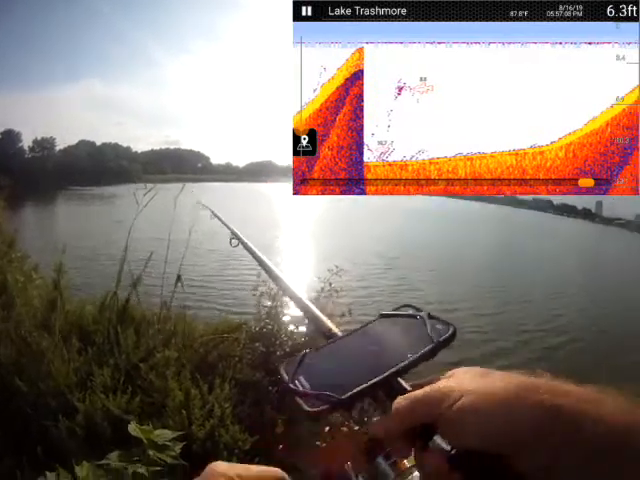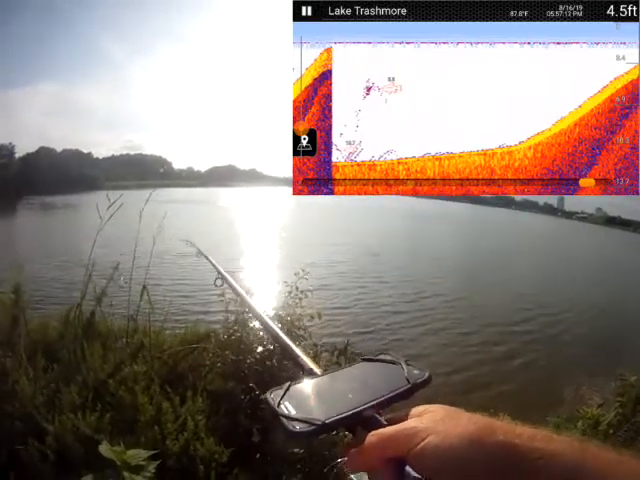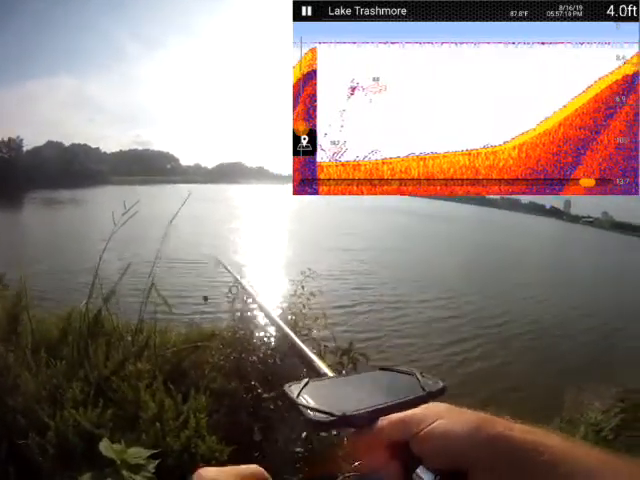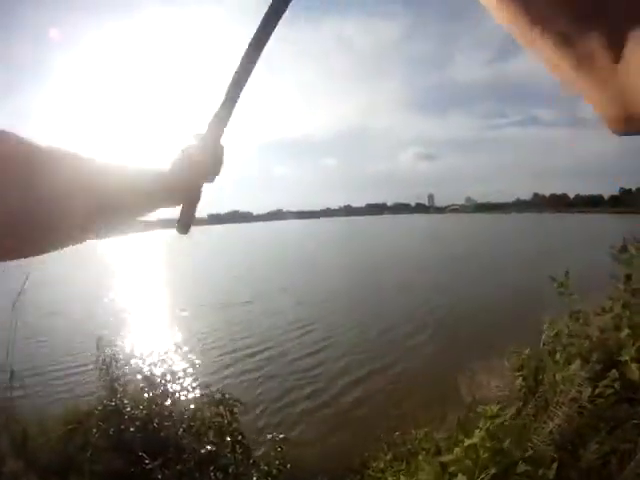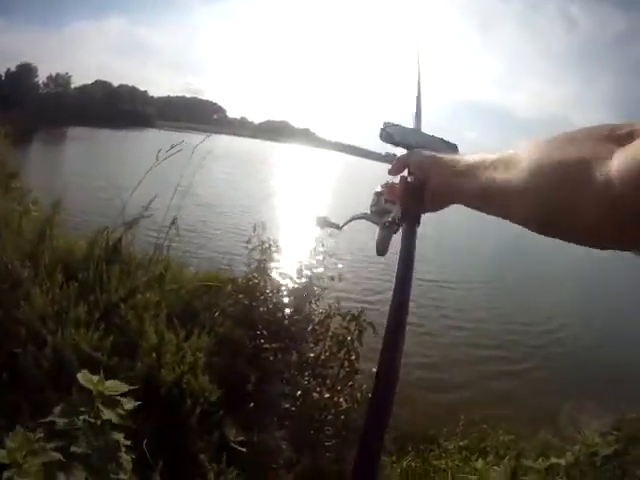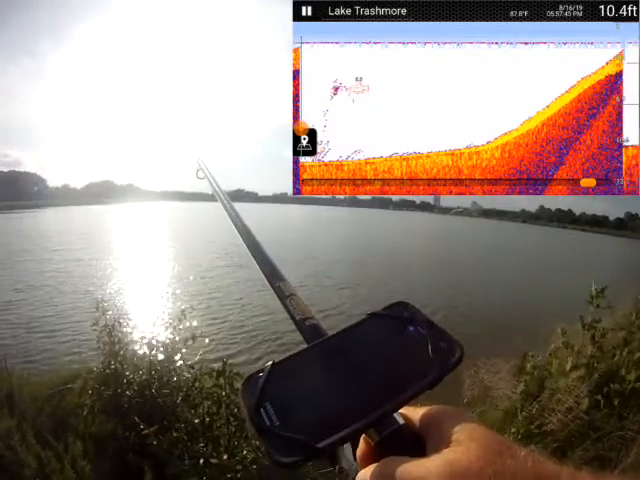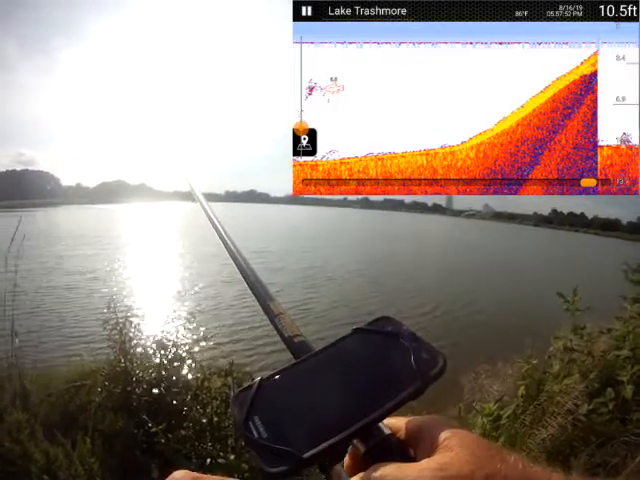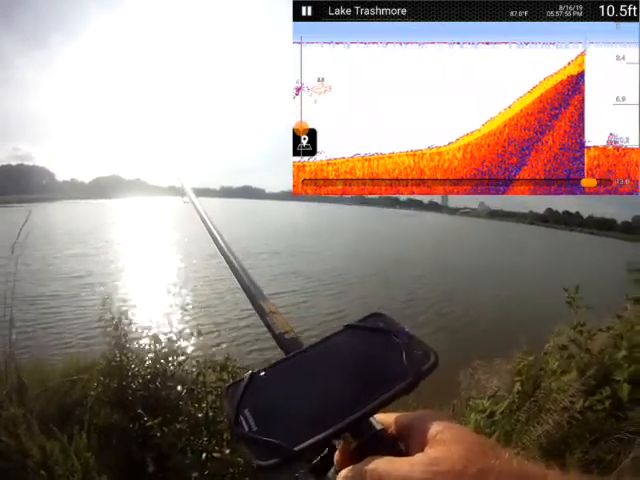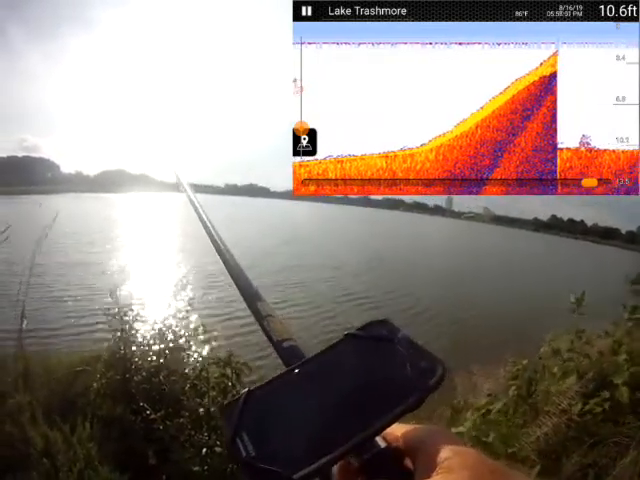Try straight out. All right, straight across. Let's whack it. That wasn't a very good cast, but not as deep over here, is it?